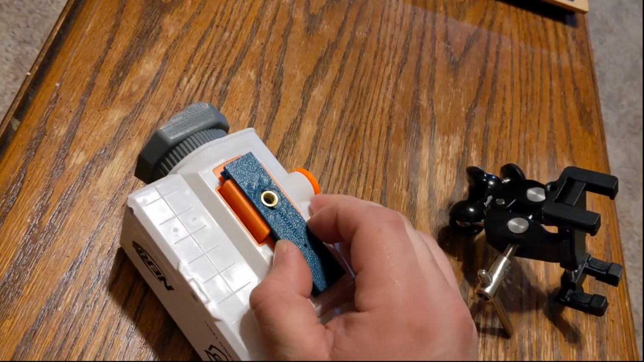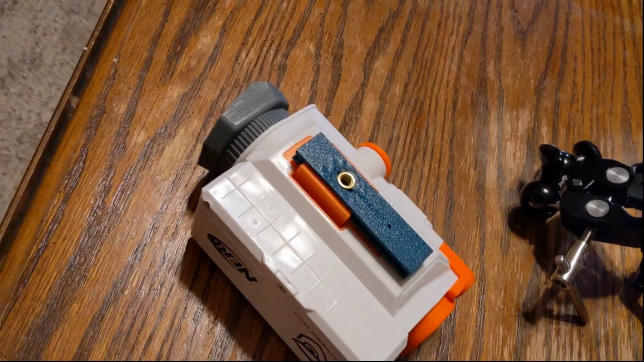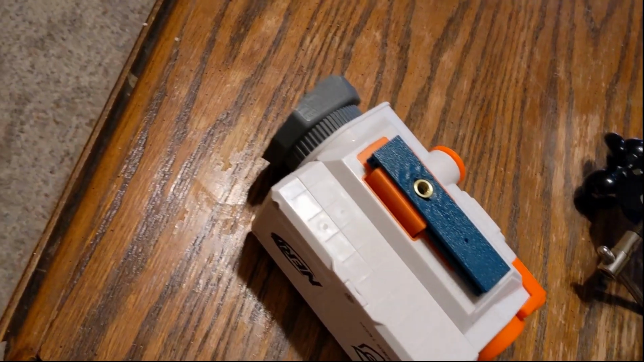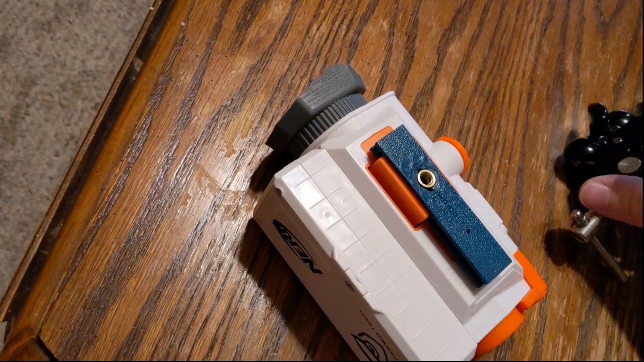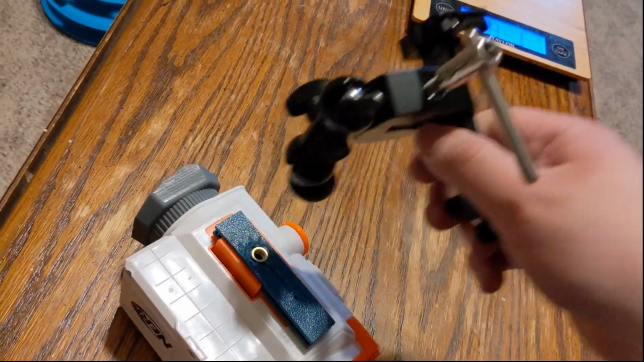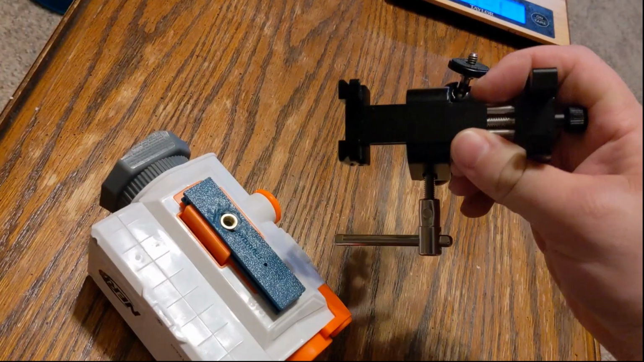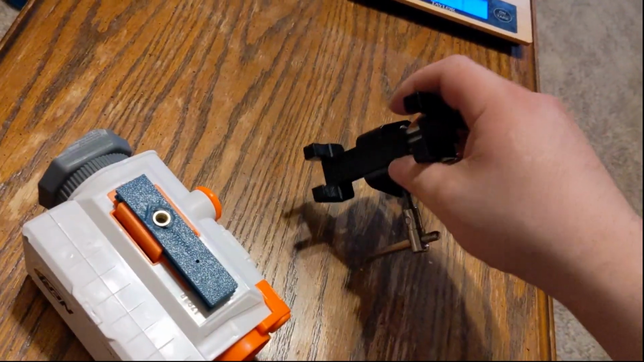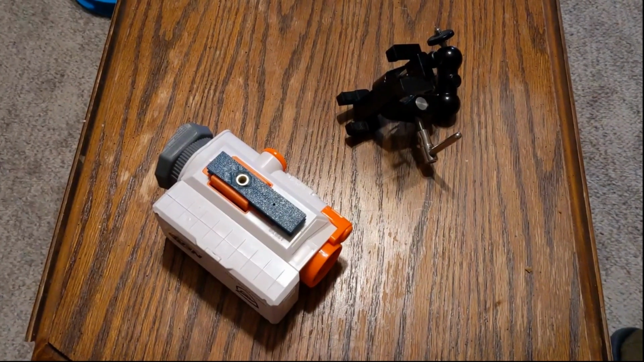It wiggles back and forth quite a lot. So you're not going to be sub-MOA with this, sadly. And then that threads into this. And then you've got this clamp holding the cell phone holder at this angle so that we can look through it. And it is cockeyed, but it's what we can do.